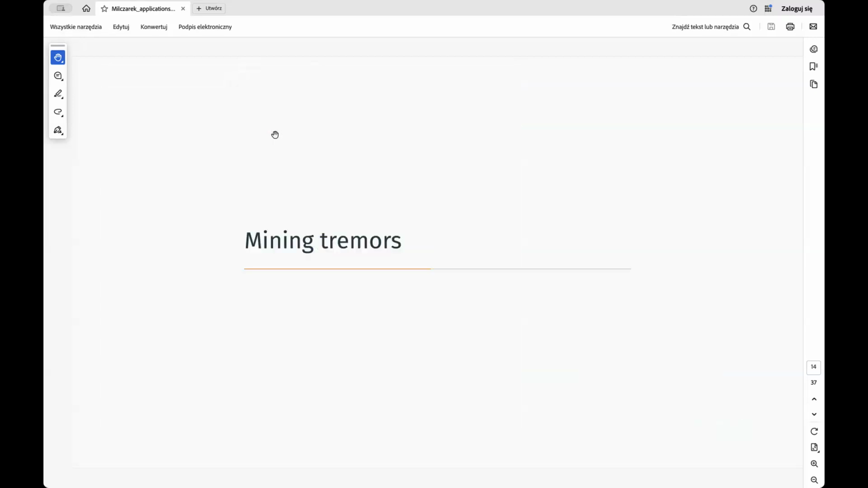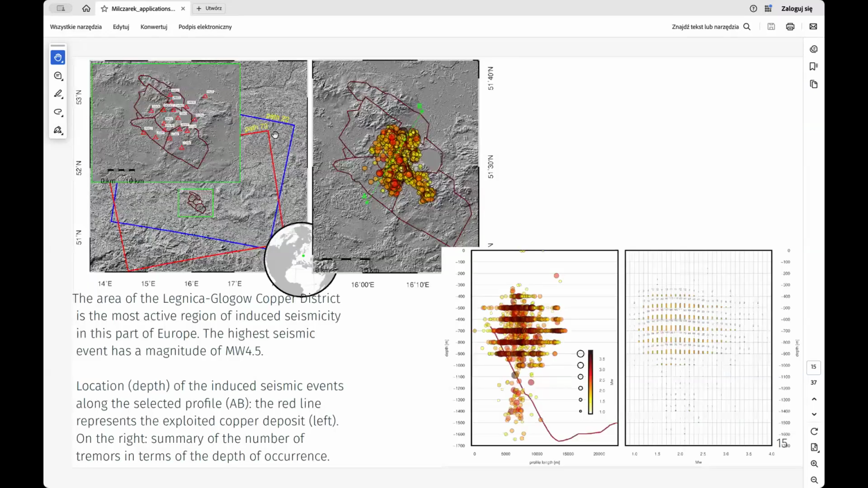So the first examples will be related to mining tremors. Mining induced earthquakes. Here we have a small area in Poland, which we call the Legnica Głogów Copper District. Here we have many mining induced earthquakes, with magnitudes between 2 and sometimes even 4.5. Although modest in magnitude, their shallow foci make them relevant for surface level hazard assessment.